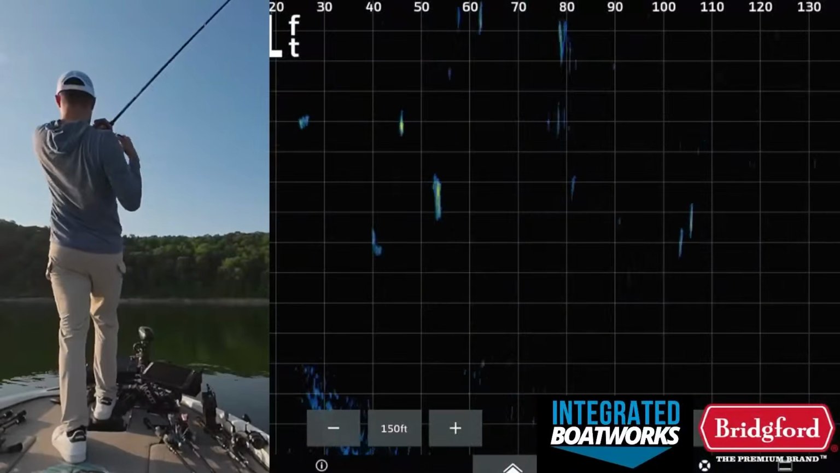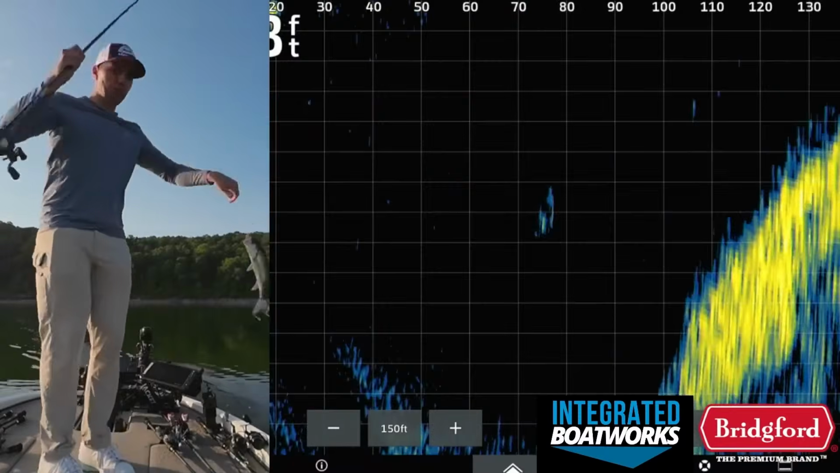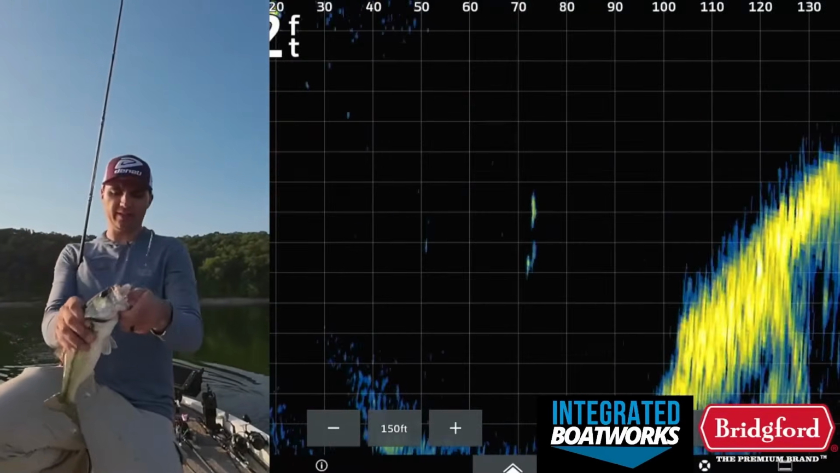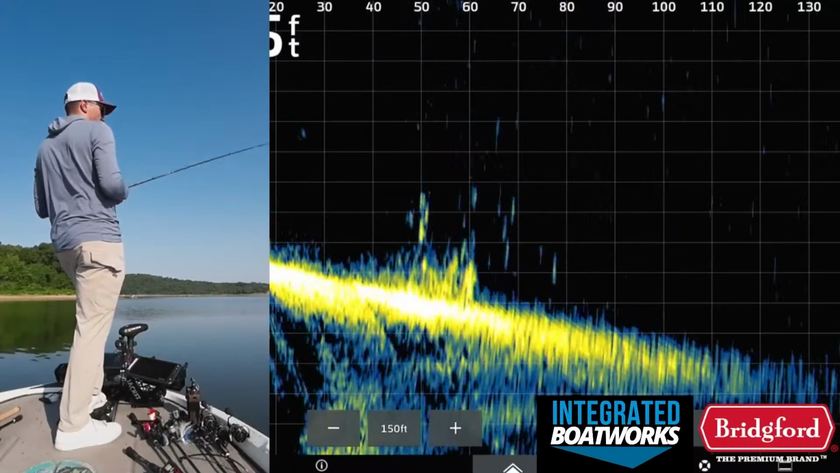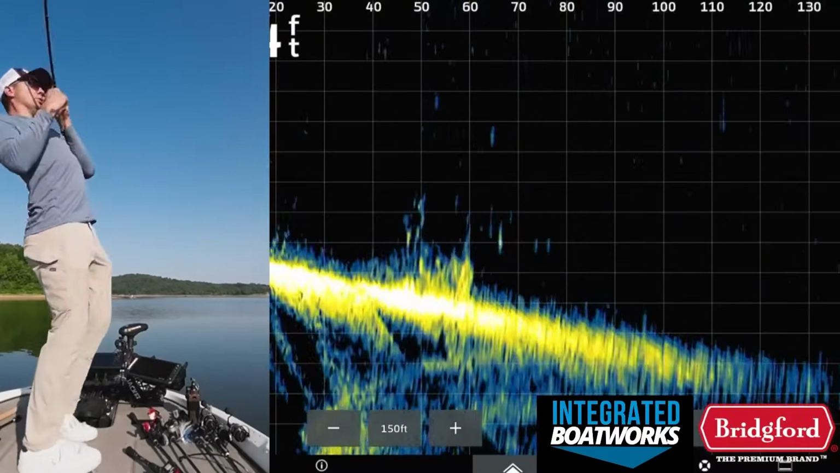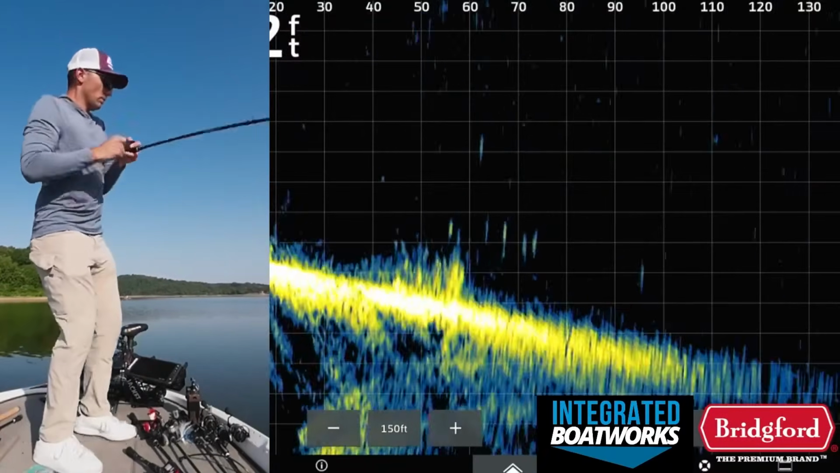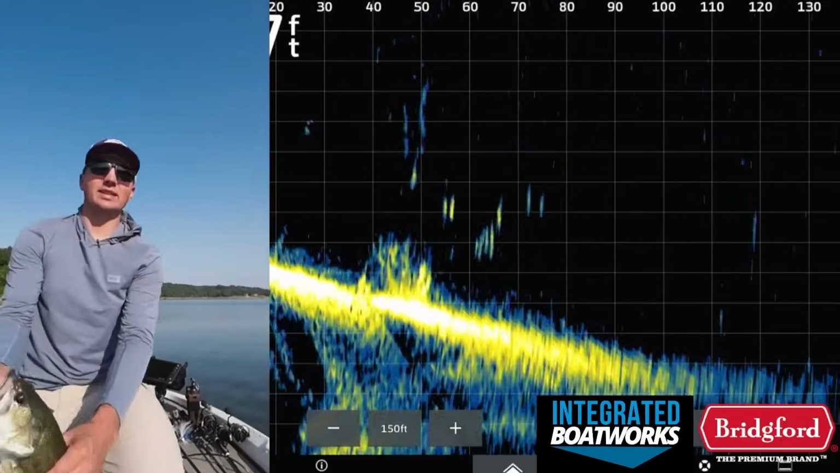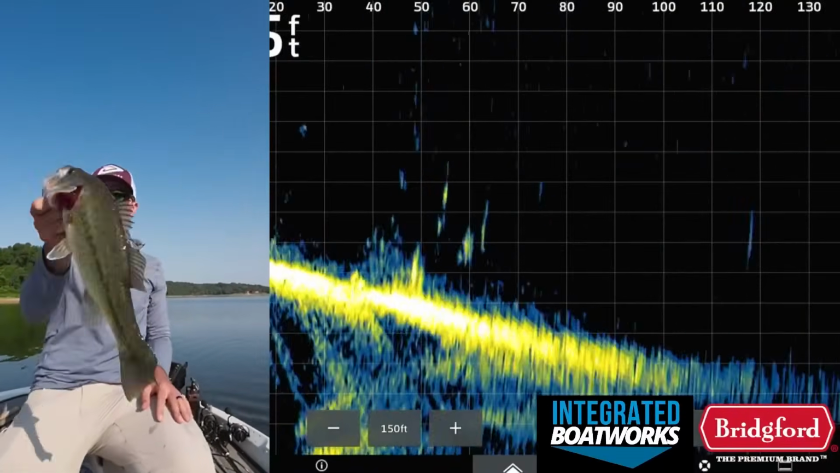There are a lot of smaller bass on Beaver Lake, so this video will be a great lesson on how to target better than average quality bass. On Beaver, that's about a 2 1/4 to 2.5 pounder, that's above average. And really, if I can catch one fish that's 2 to 2.5 pounds every hour and a half on Beaver this time of year, I'm super happy. Let's get out to the lake and show you how I broke down Beaver Lake in these tough conditions.